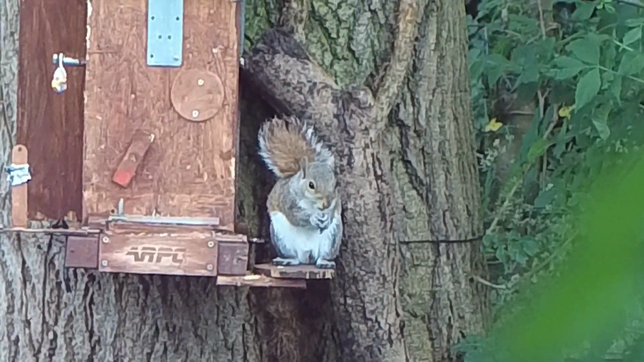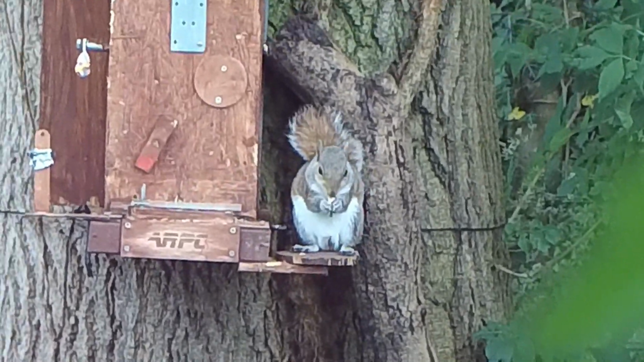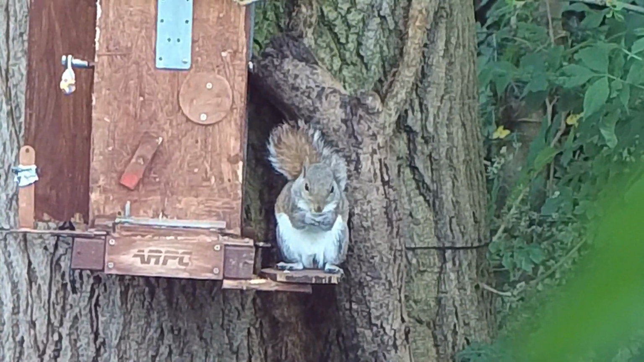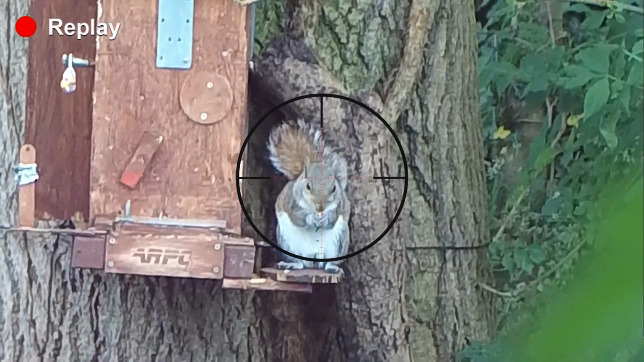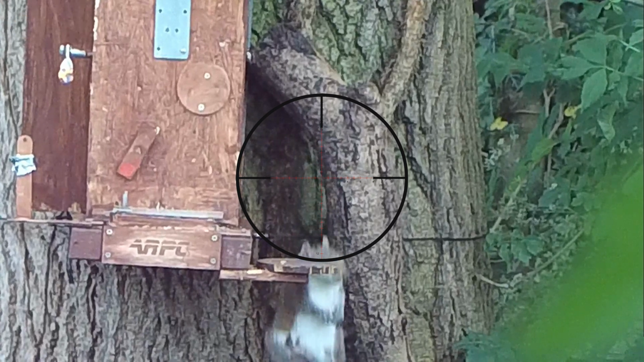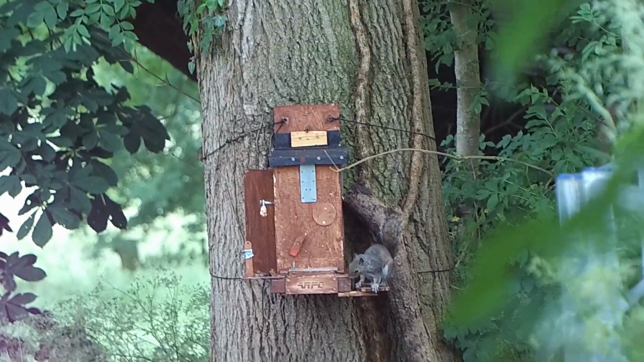Probably an hour or so later, this one rocks up. He did see his dead buddy on the ground. Wasn't very happy about it, to be honest, but his belly got the better of him, as it always does. Here's the slow-mo of that shot. Wallop. Poof. Straight down. Absolutely poleaxed.